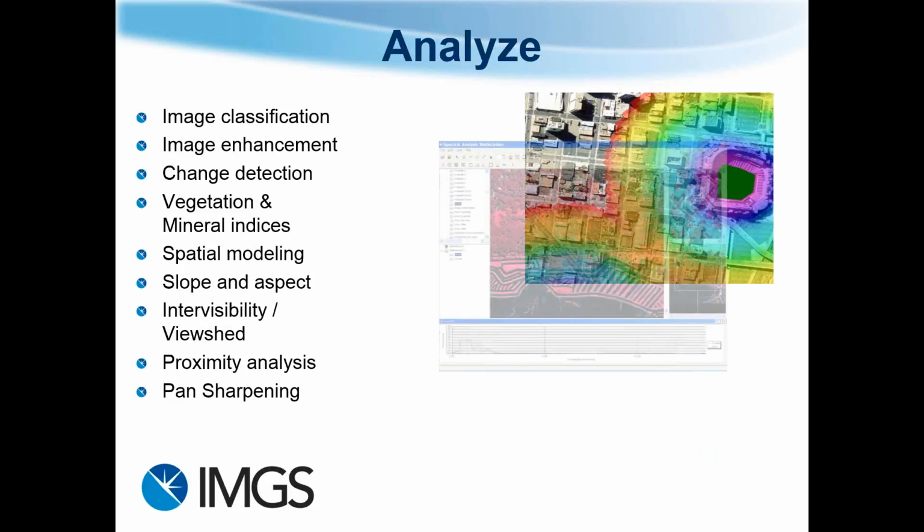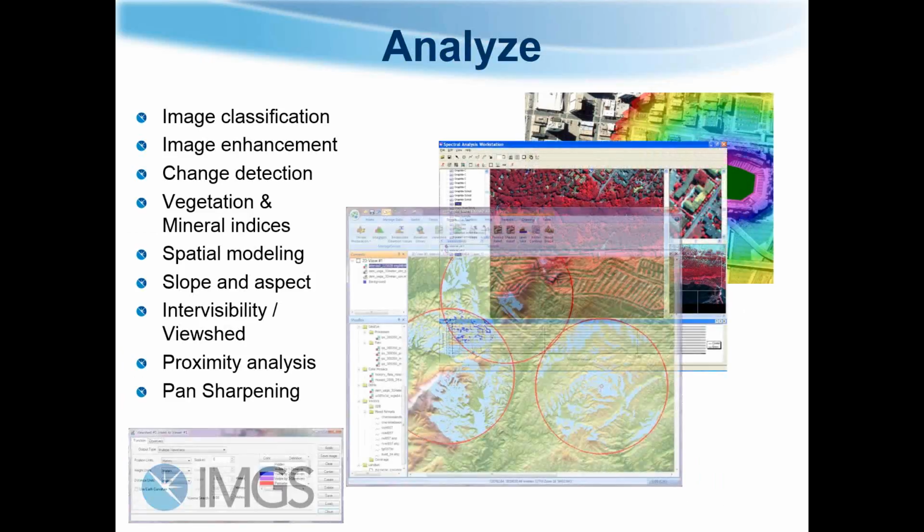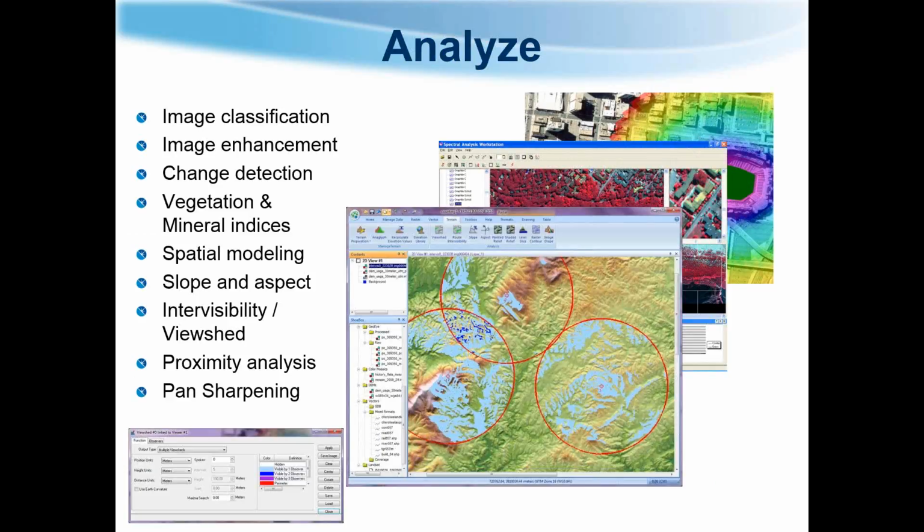On the analysis side of Imagine, you can do image classification, enhancement, change detection, which, using point cloud data, is becoming very important to find where new buildings are and where changes in the landscape are happening. You can also do spatial modeling, slope and aspect, proximity analysis, and pan sharpening.